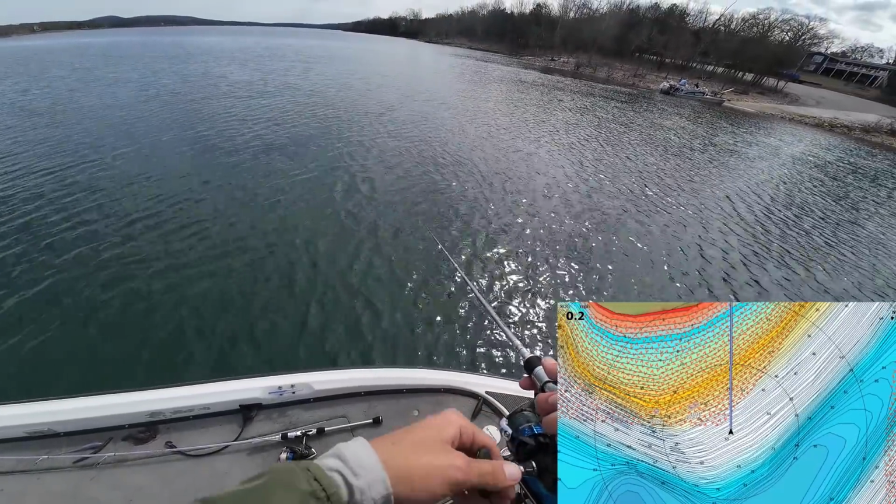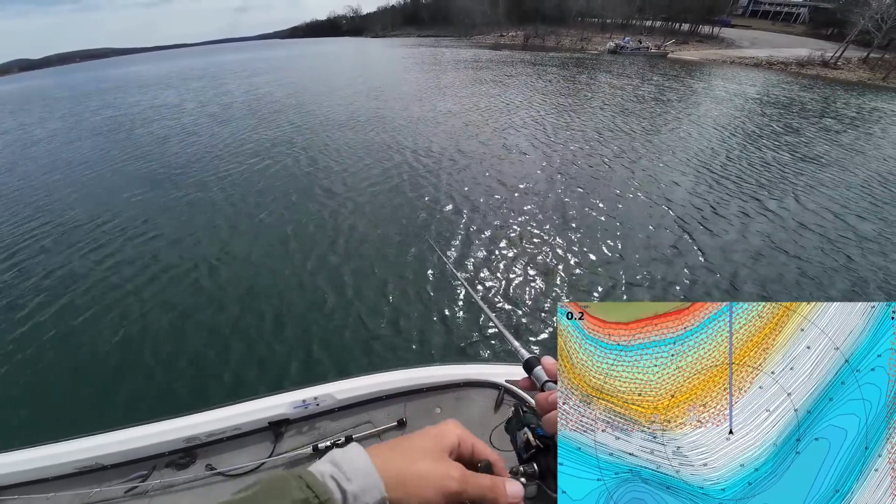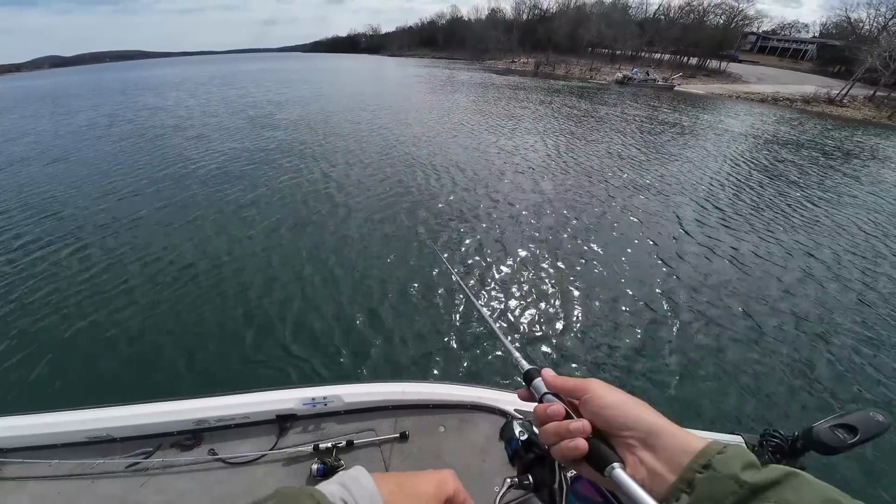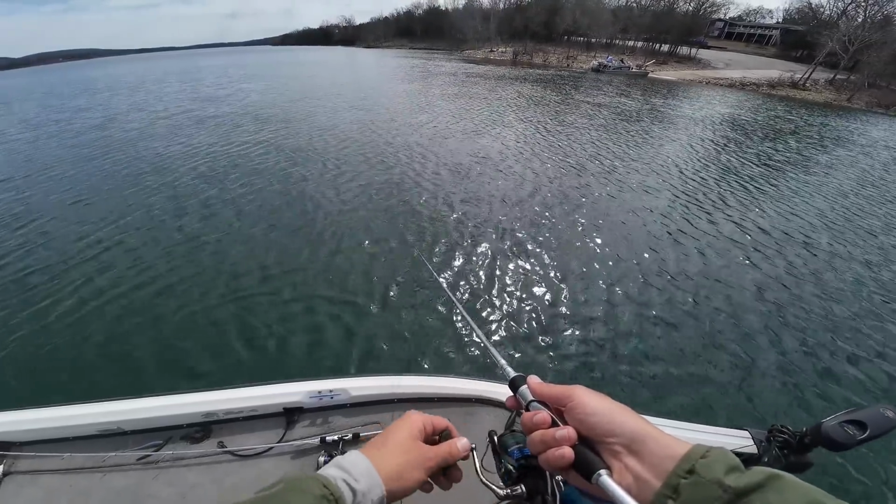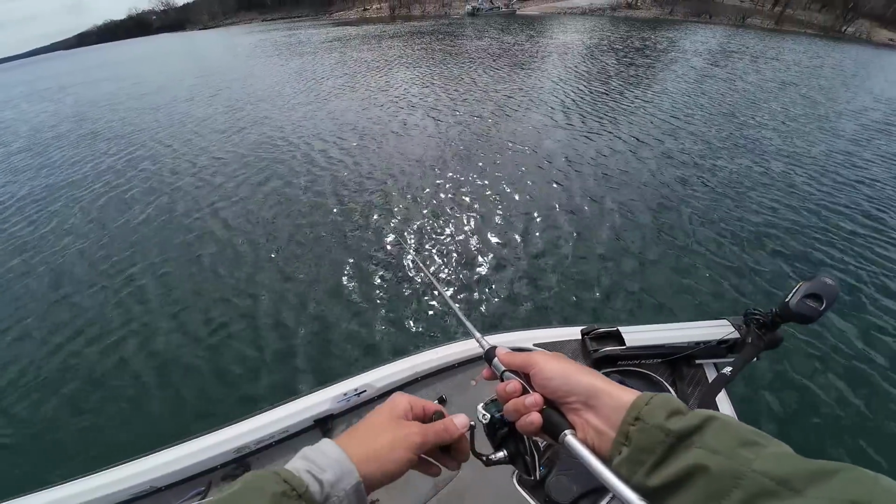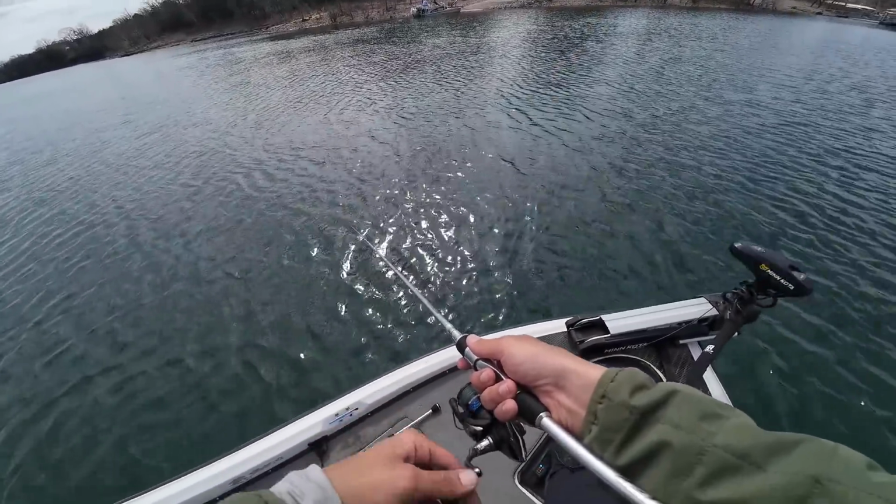And a lot of these fish on Table Rock get pretty picky about the size of the bait. And this 2/0 3/8 ounce head is perfect for what I want to do right now. And so that's why I'm throwing that. And the tungsten makes it a little bit smaller, a little bit more compact profile. And first cast ate that thing, so it's pretty sweet. Old school swim bait fishing, I love it.